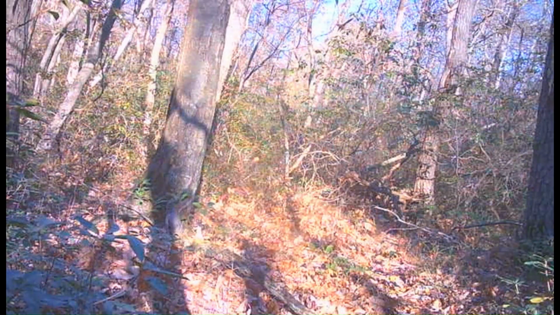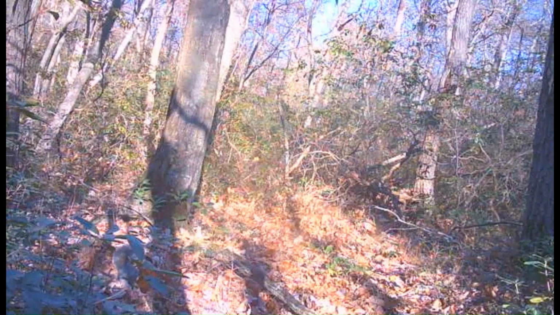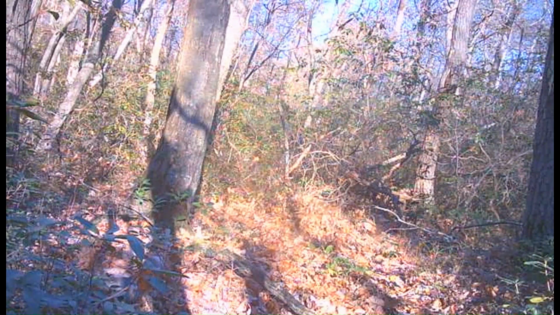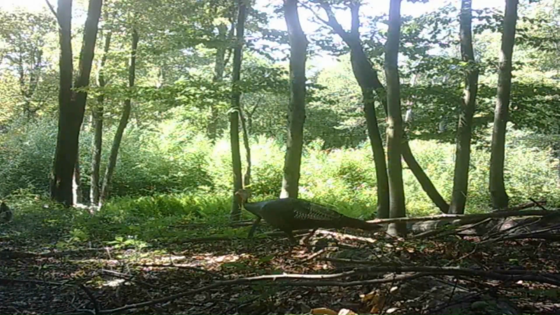Bobcat again. Then the flying squirrel at night again. Then back to a gray squirrel in the daytime. Then we have had a couple of snowfalls. And I've noticed that there's tracks pretty much everywhere of the flying squirrels from their nightly activity. And then we got a nice gobbler made an appearance in front of the camera for us.